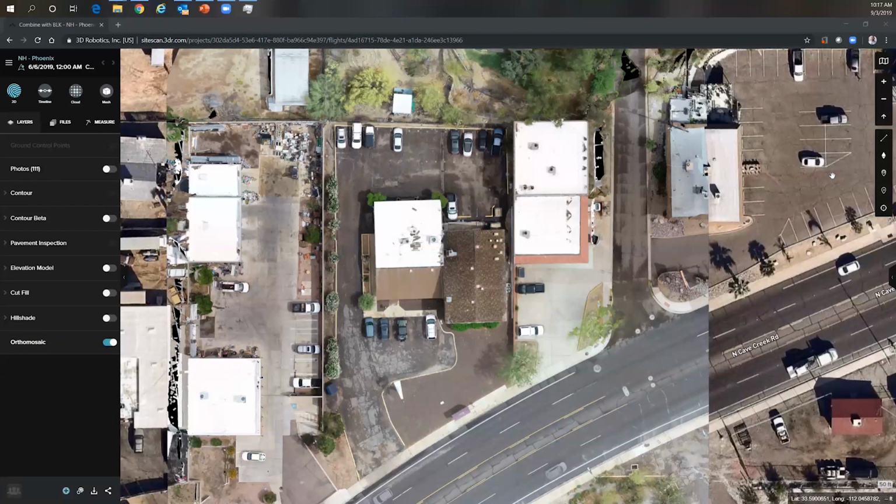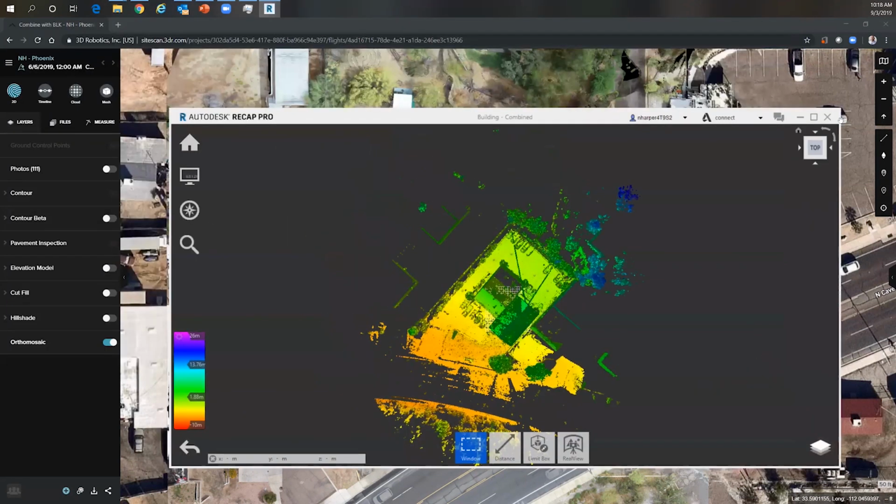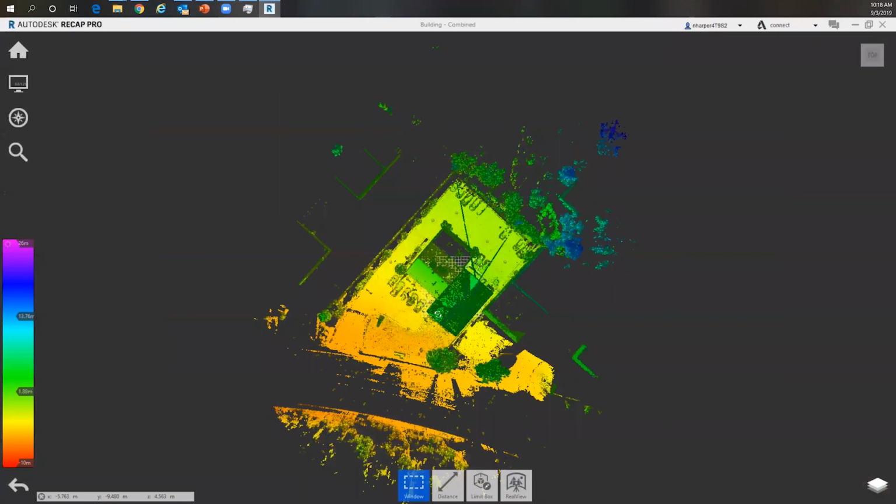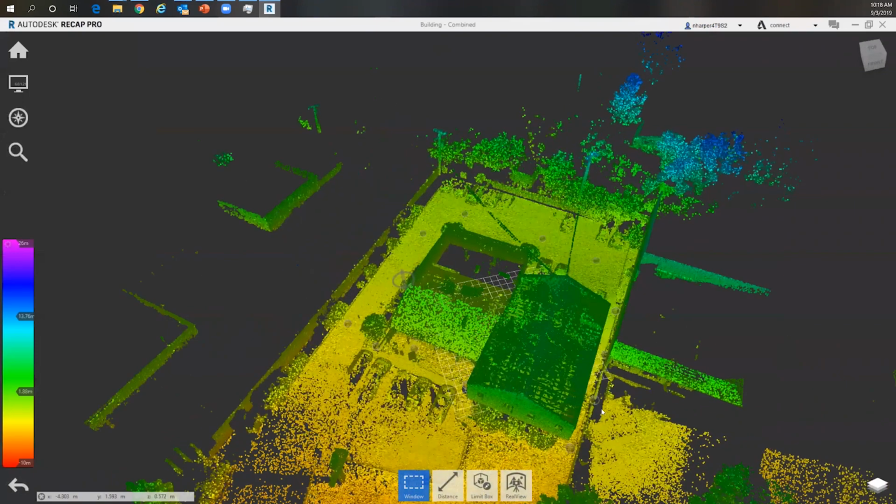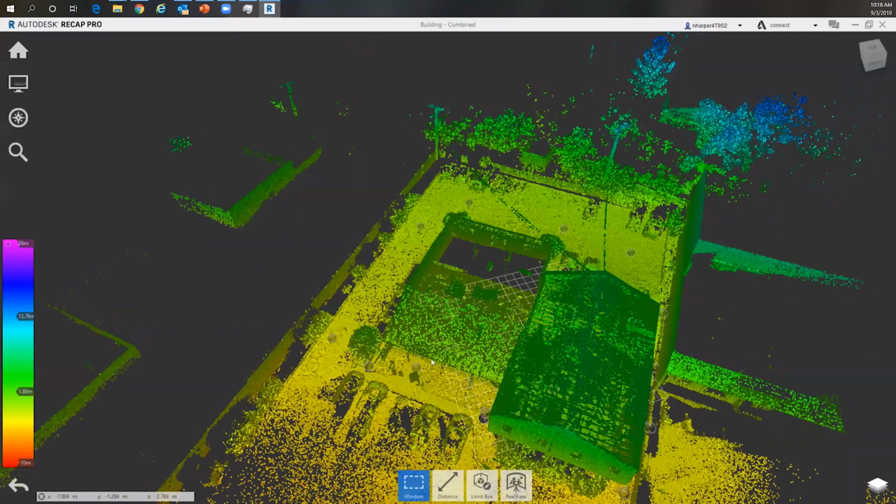All right. So bring up Recap again here. Now, this one I've already gone through picking those 3 points. Once this comes up here, at first what you're going to see looks just like what we were just looking at. We'll give that a second to catch up here. But you can see our LiDAR-based scan.